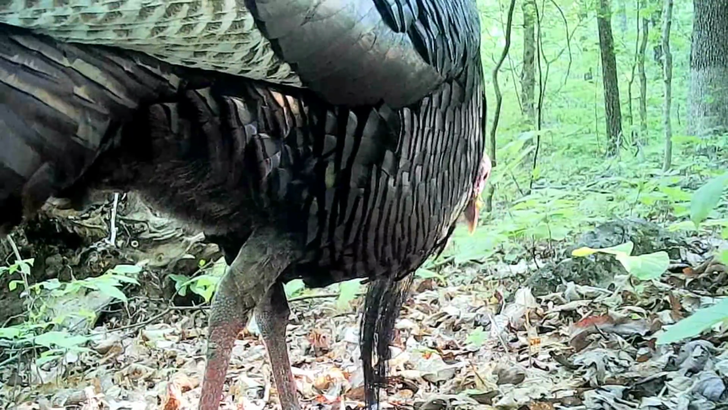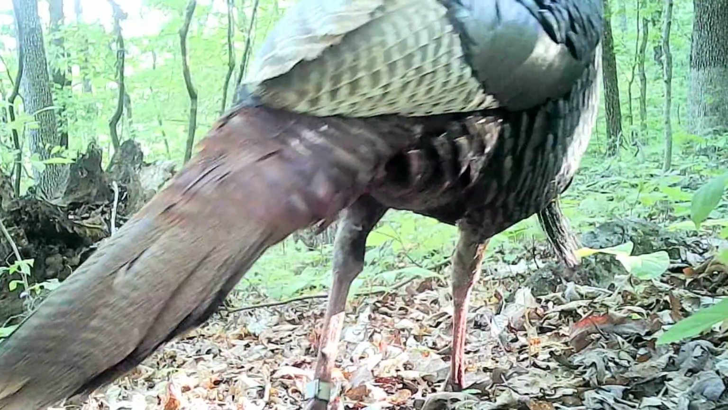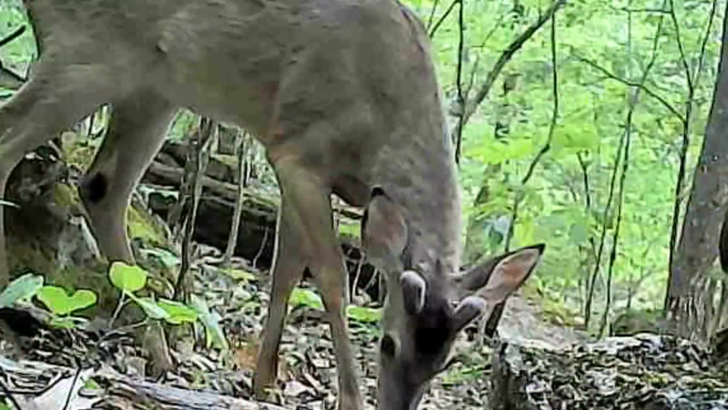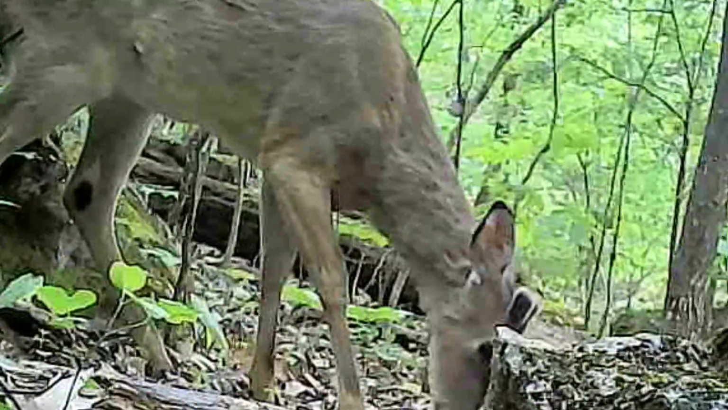The old toms are moving around awful well. It's their time of year. And the bucks, they're growing their antlers back as fast as they lost them.